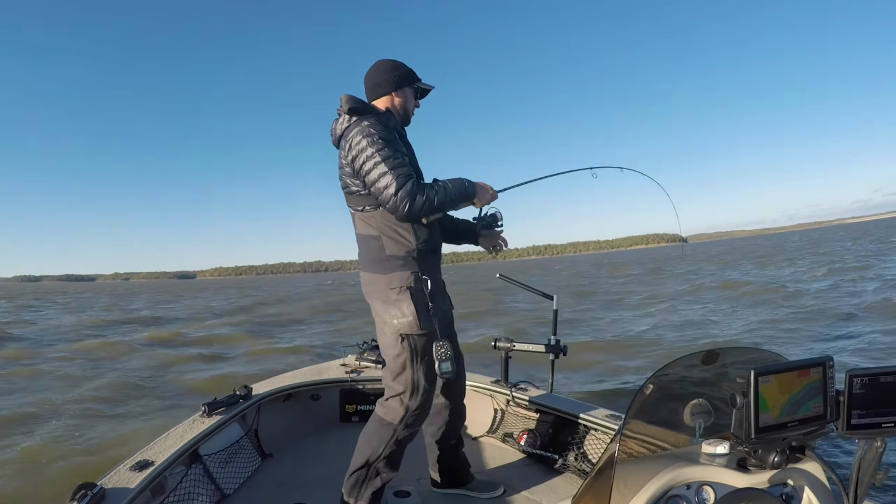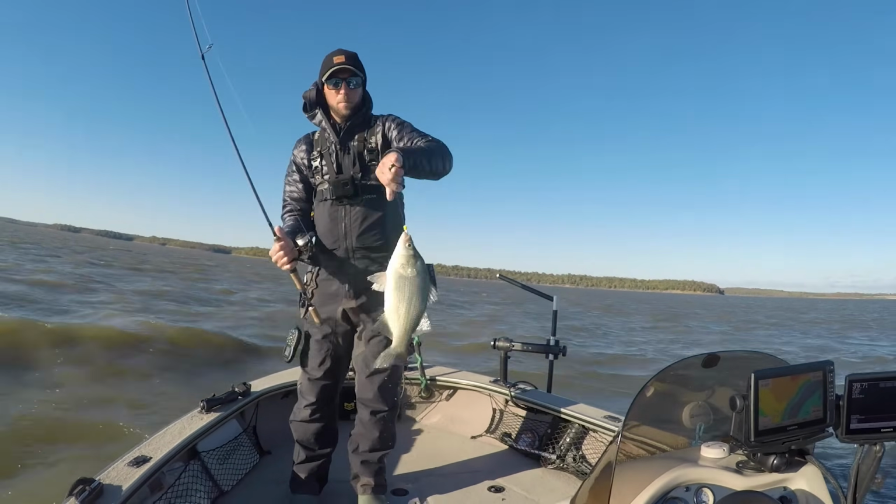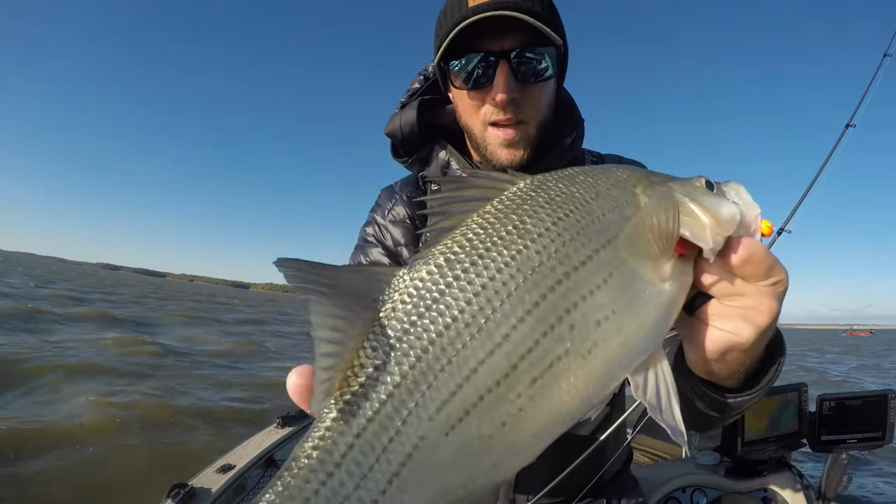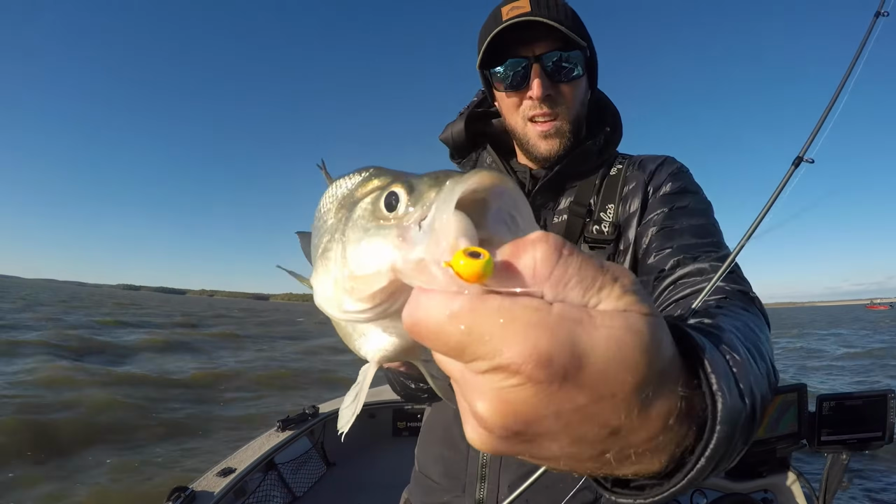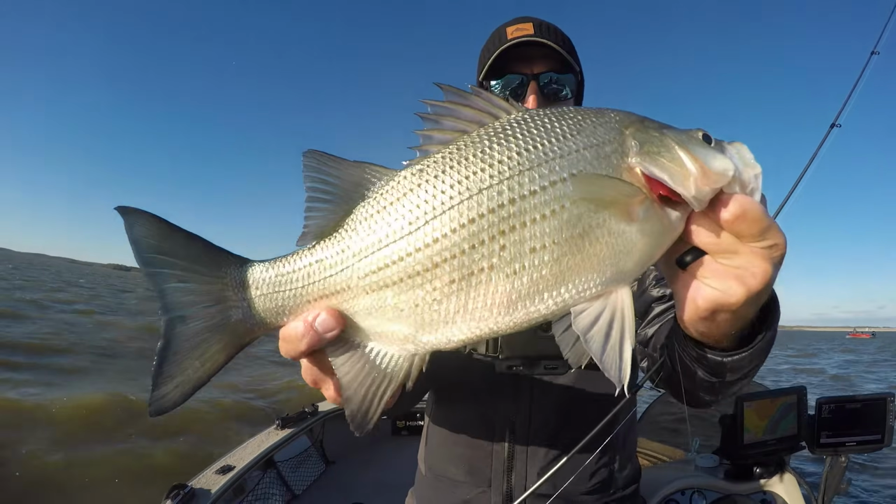That's a big whitey. Giant white. Toad. Yep. That's a bagging. Are we tired of catching fish yet? Nope.